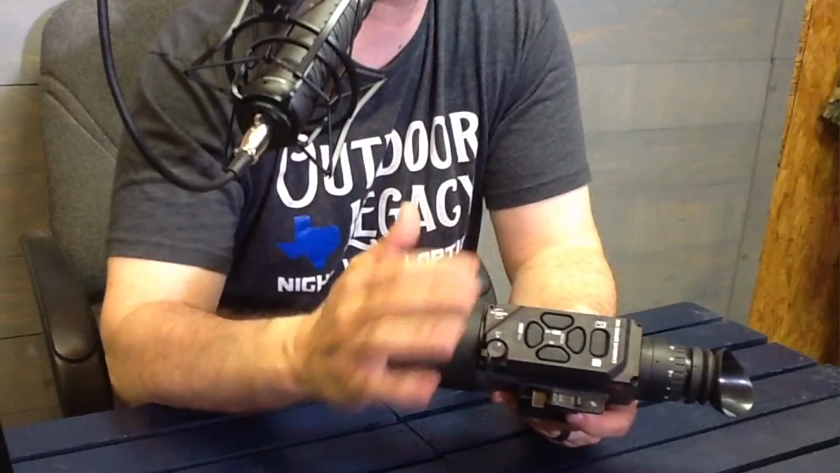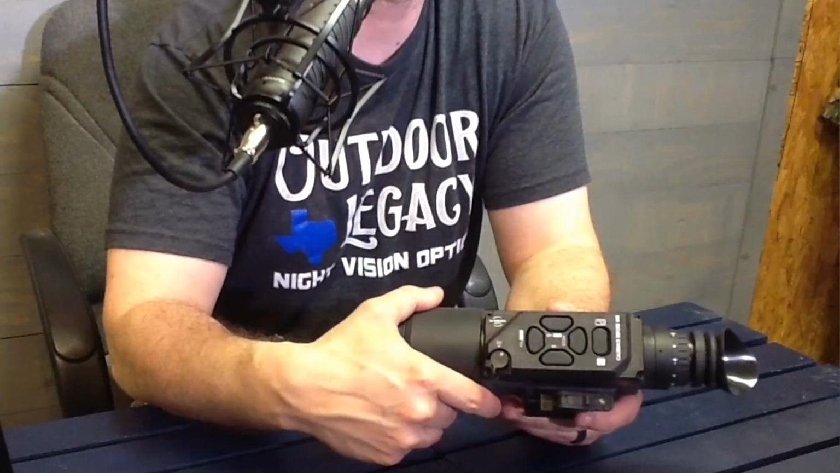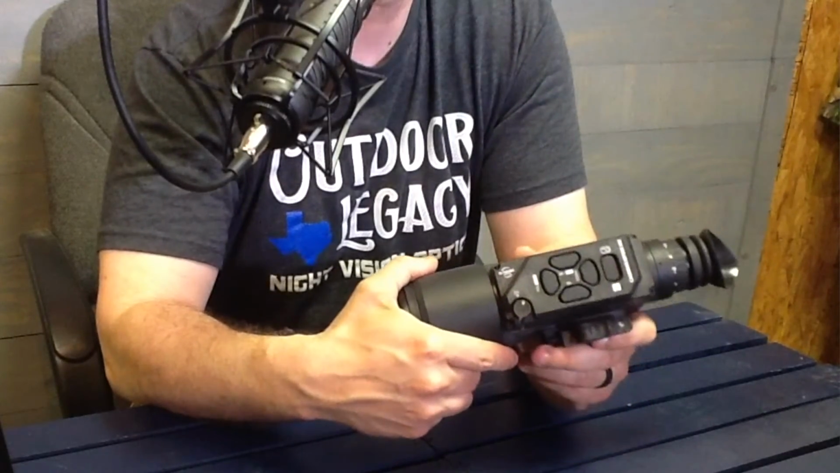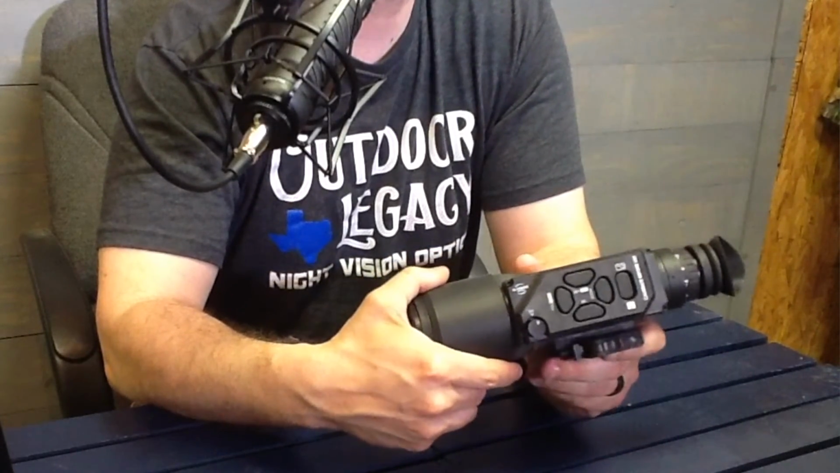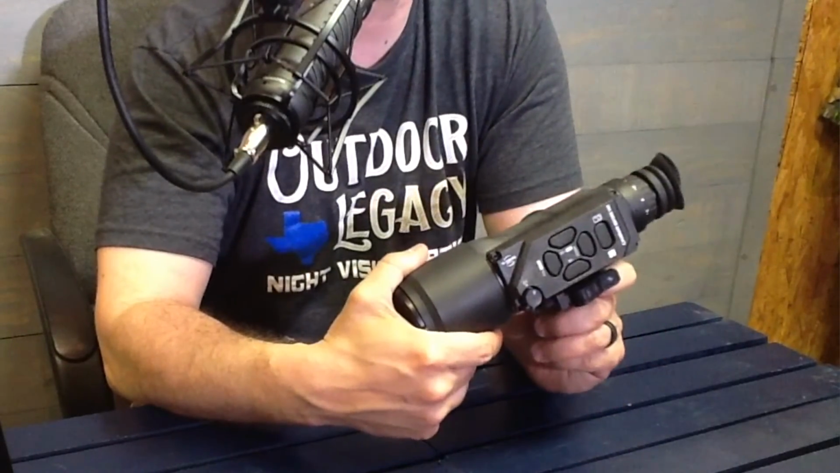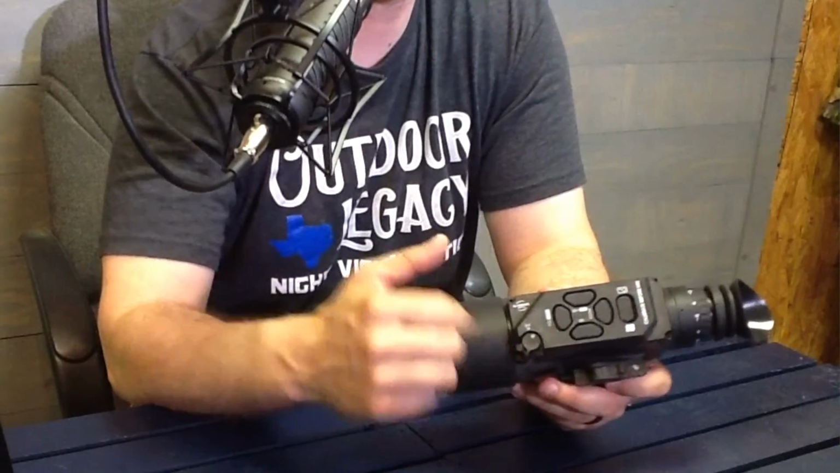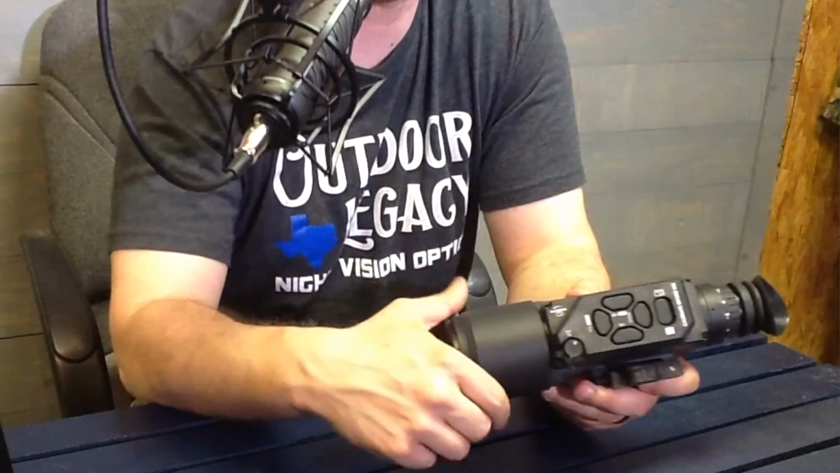So the menu process is another one of my likes. Very quick and easy to go through the menu to set it up. Envision has done a great job. They have not overcomplicated the process, and they made what some people see as something very complicated, operating a thermal scope, as easy as possible with their quick guide, instruction guide, and the setup process. Very easy to do. You'll have this scope out of the box and running on your rifle in a very short amount of time.